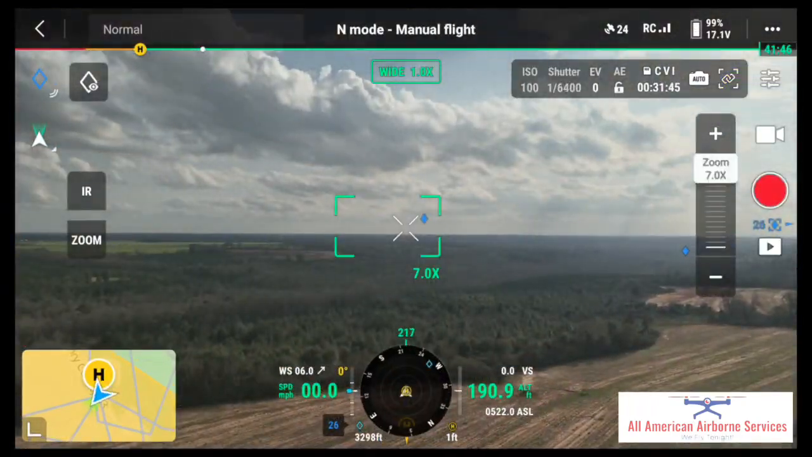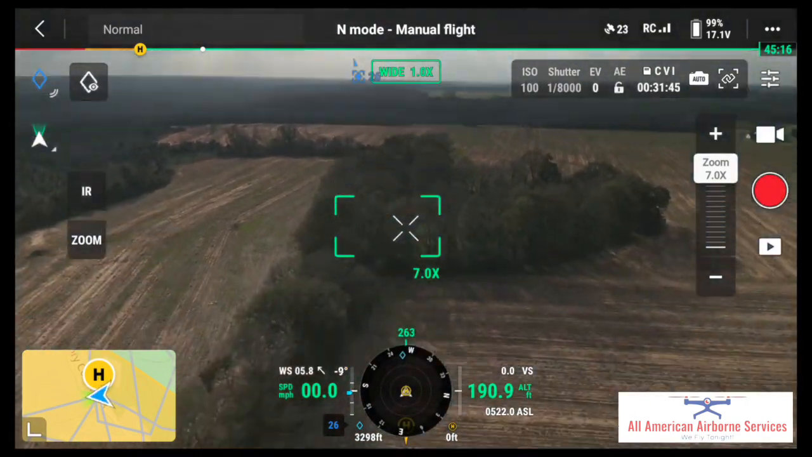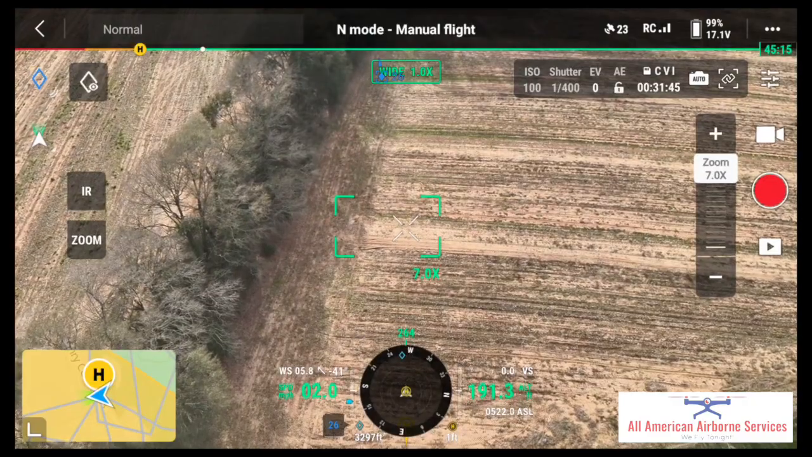All right, off we go on flight number 3 for the afternoon. You can see our waypoints out there. So I'm going to head out there towards where those bucks are.